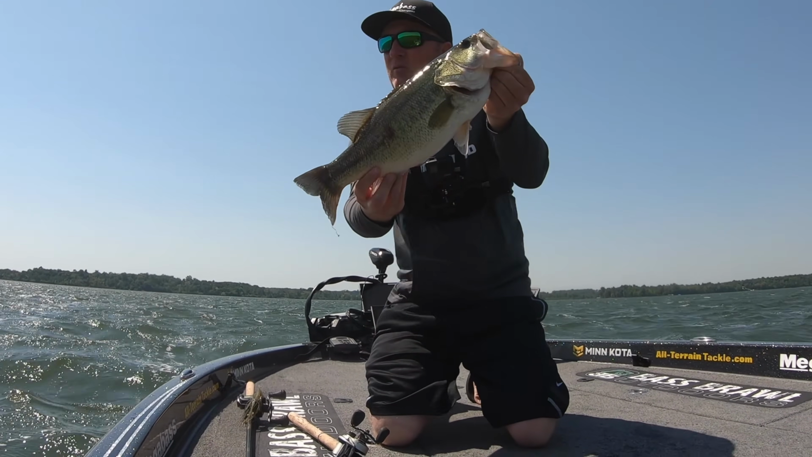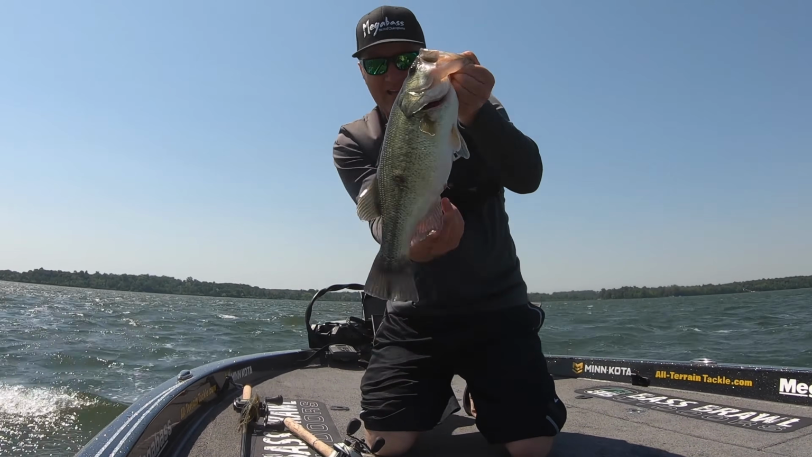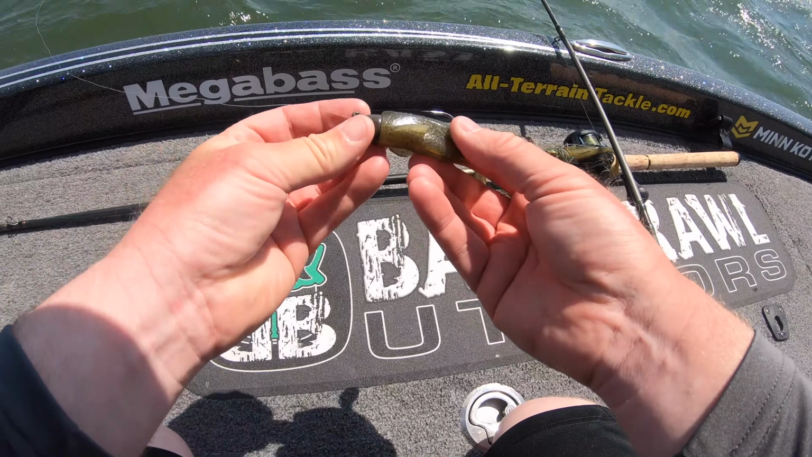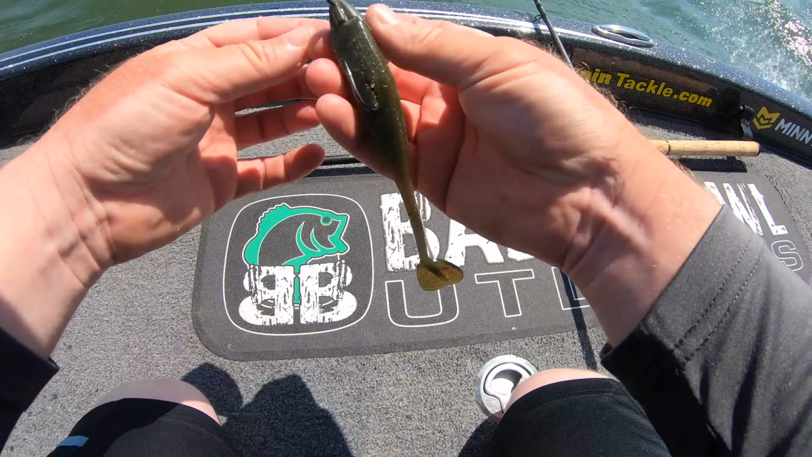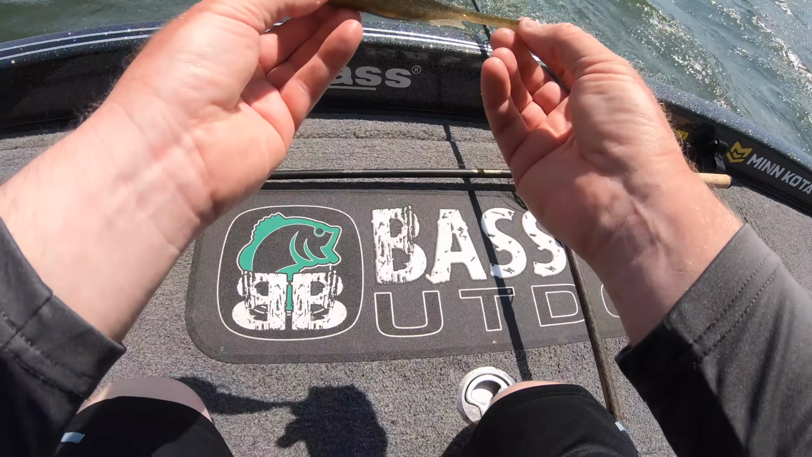It pays off to bounce out in the wind and have to super glue your bait onto the head to hold it on. Here's another look at that bait: just that Spark Shad cut off and pushed right up against that jig head, just crawling it real slow along those rocks.